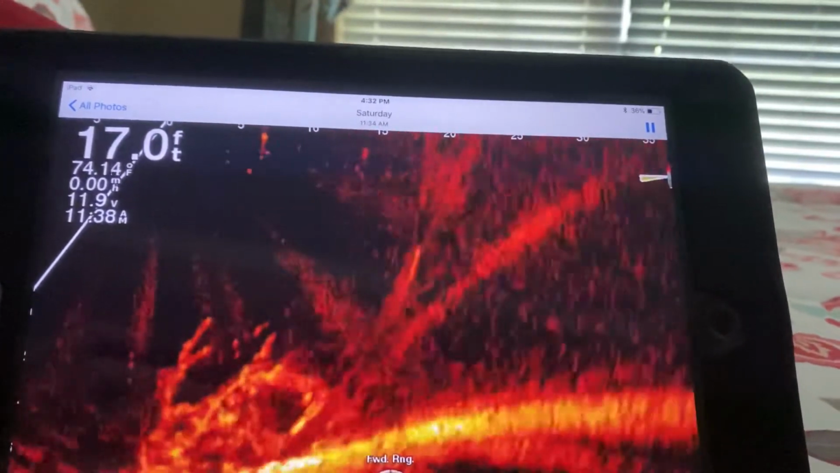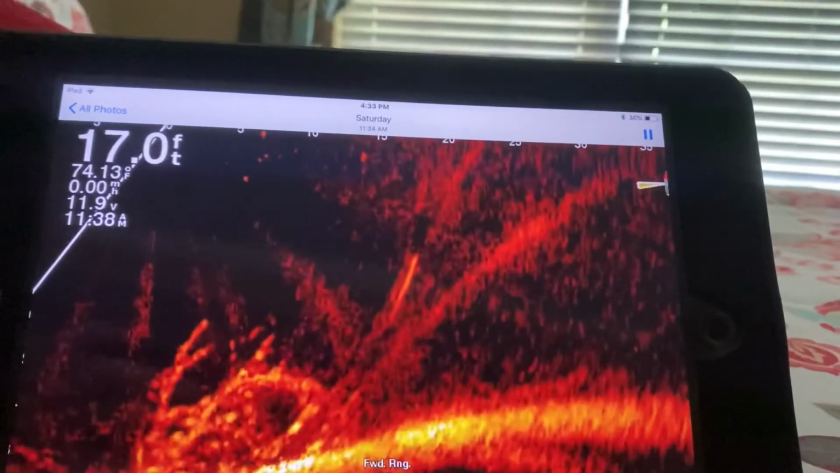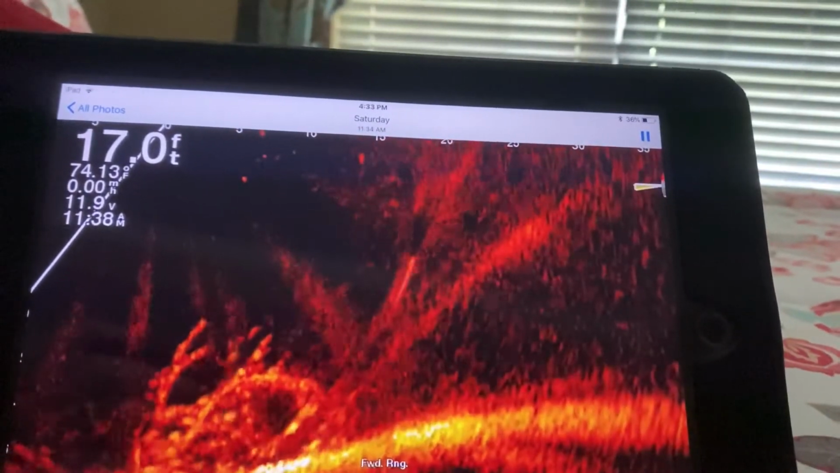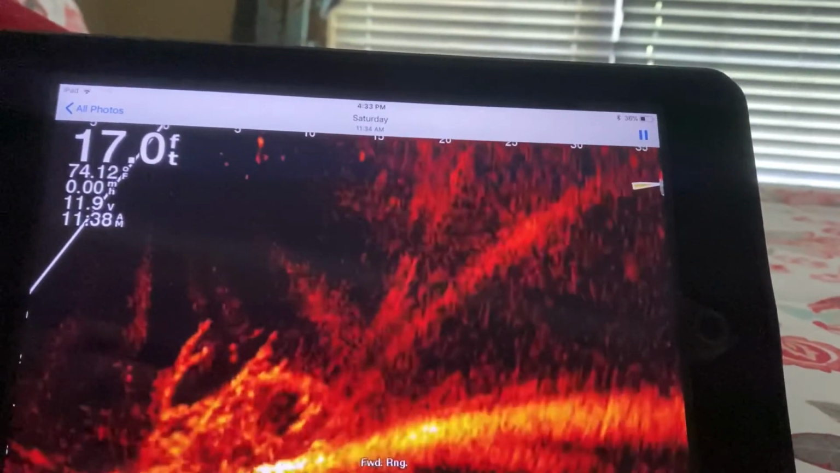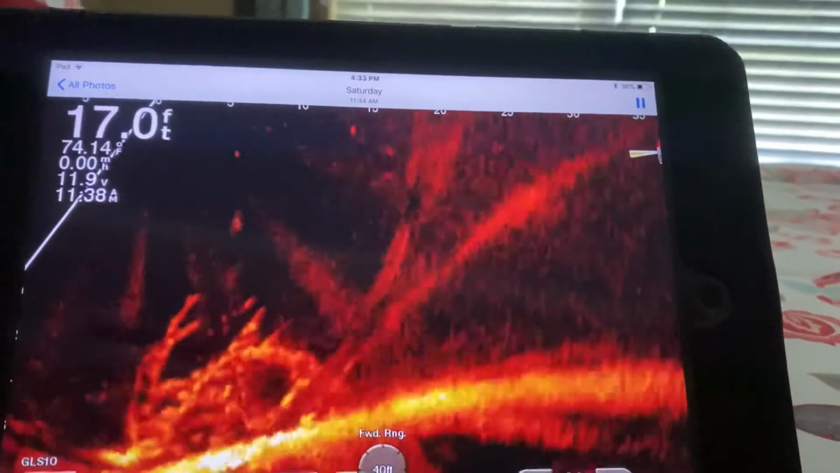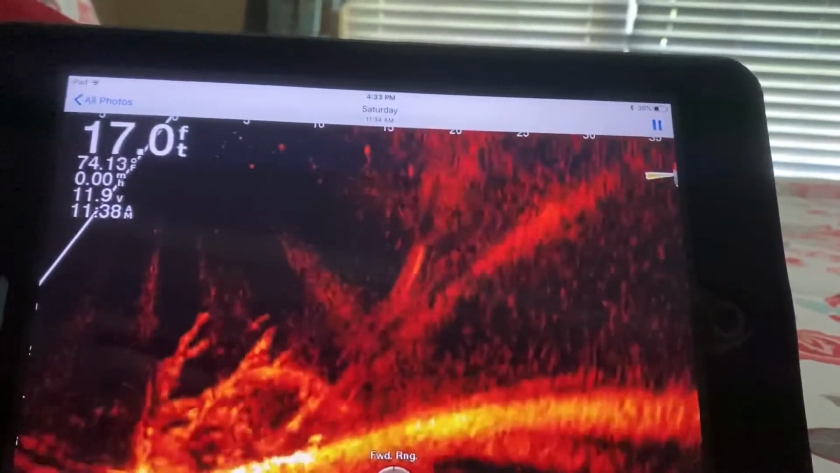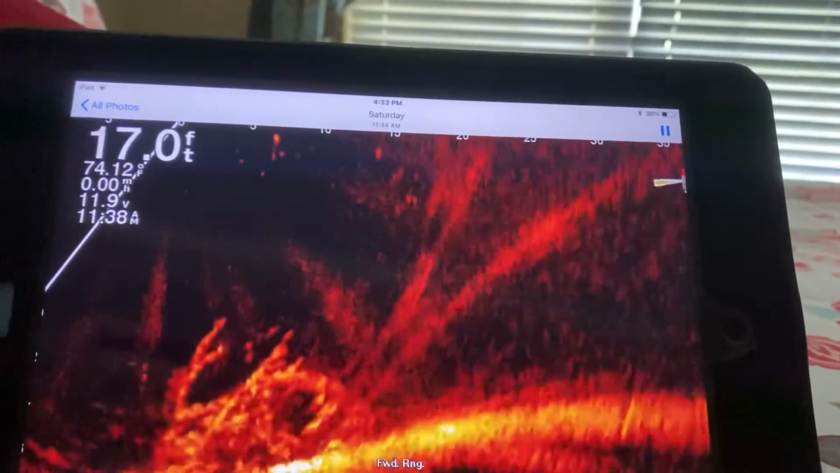But then I move it left or right, I'm not sure, and I jig it up and down, and then that fish darts up from the middle of the top to attack the jig. So it's an amazing tool.